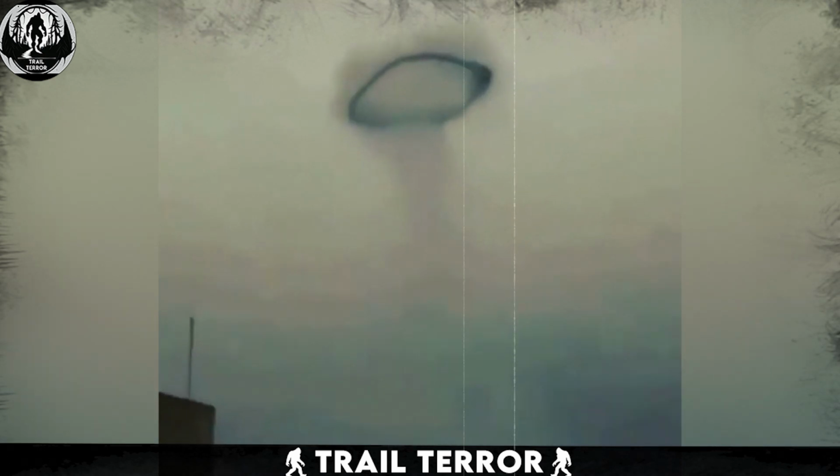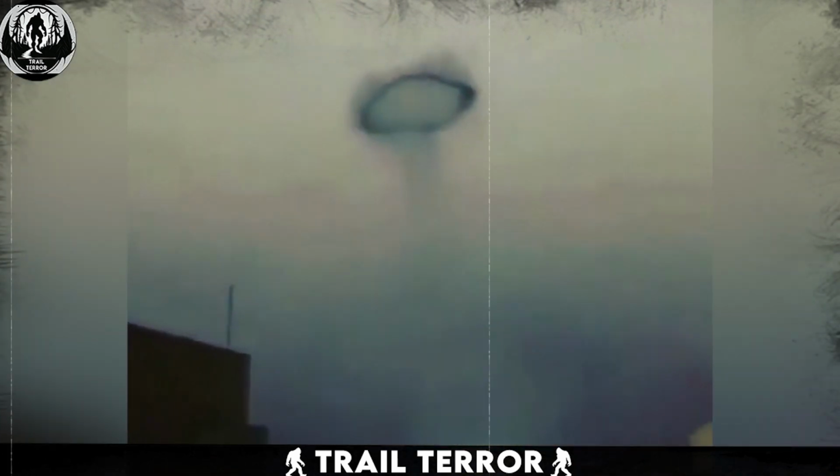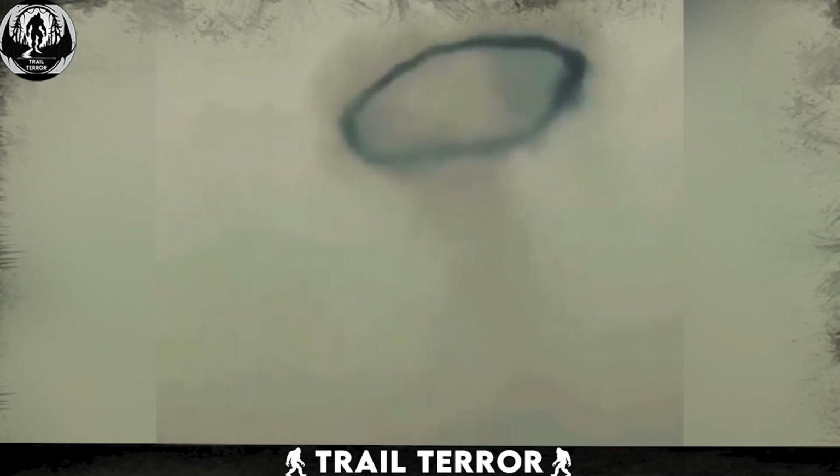The sight of this hovering black circle in broad daylight is quite startling. It's not something you'd expect to see while out on a routine drive or walk. The mysterious nature of the object, coupled with the dust cloud that surrounds it, adds to the eeriness of the situation.